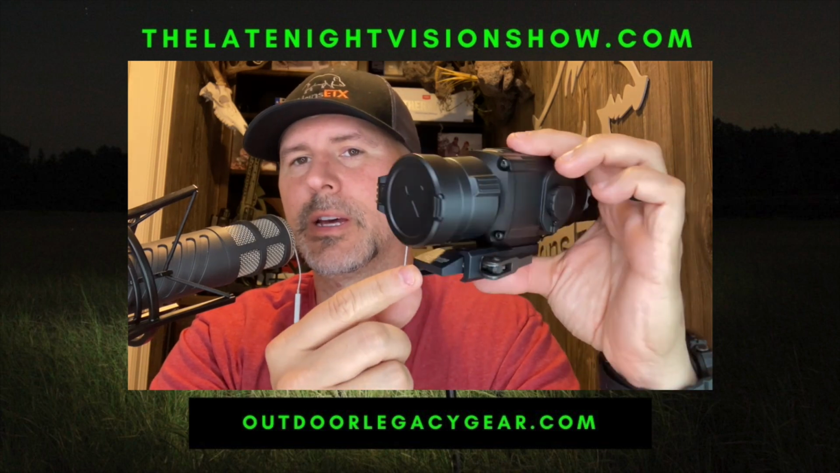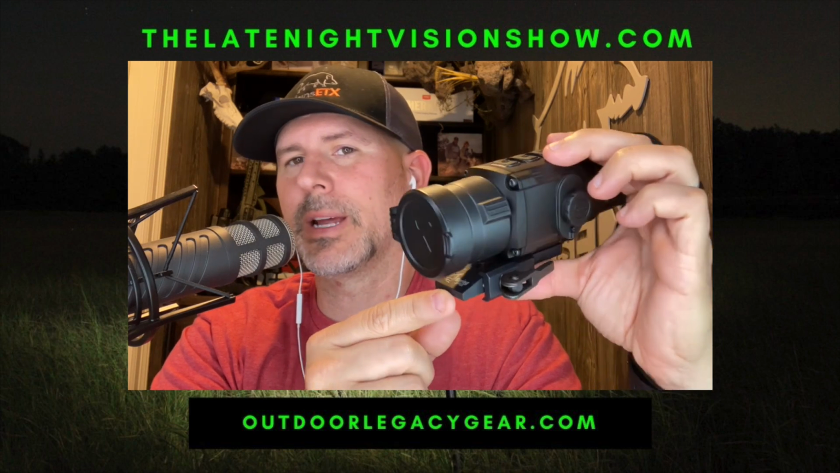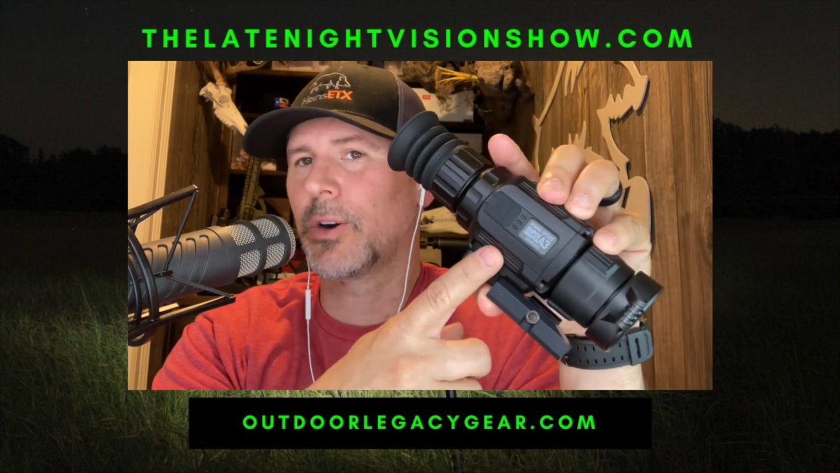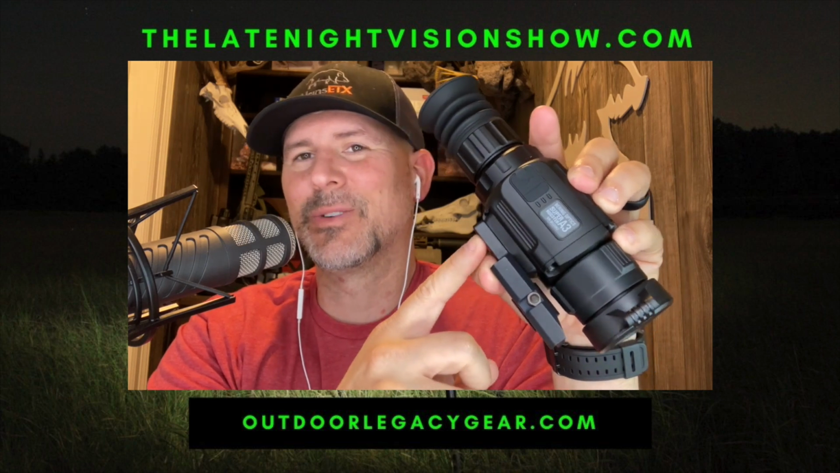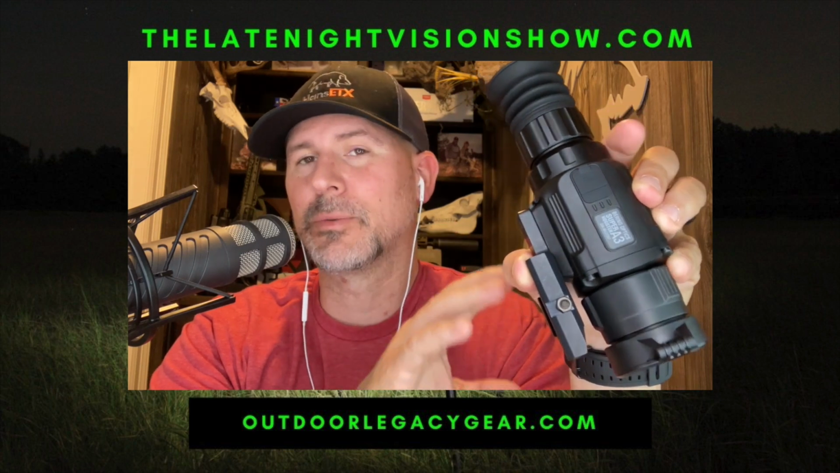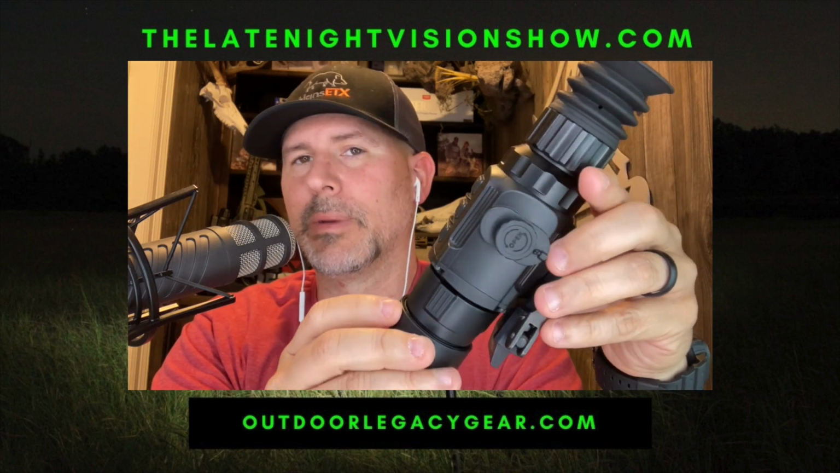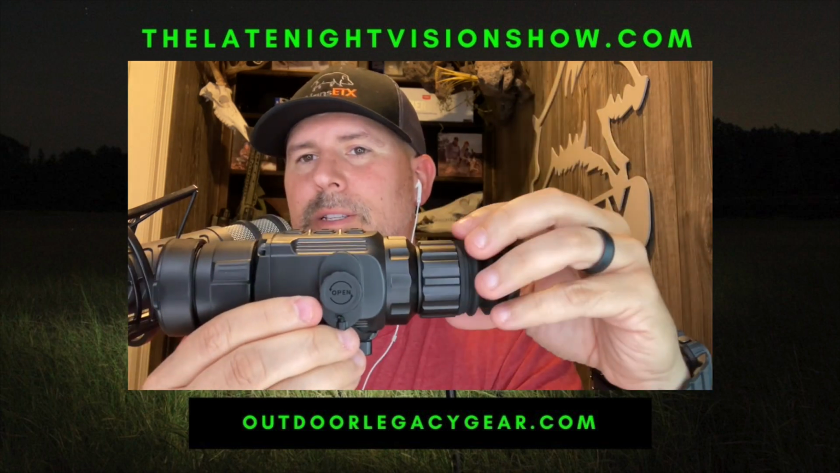Jason mentioned the quick release mount. This is the own Bering Optics branded quick release mount. It does come attached to the scope when you purchase it. So when you pull it out of the box, it's already going to be on there. Do not take it off. I'll just say that. Don't take the mount off. If you buy this, just know that the mount it comes with is the one you're going to use. If you have any questions about that, you can definitely give us a call and we can talk further about the mounts. But it does have the rubber eye cup, like Jason was talking about.